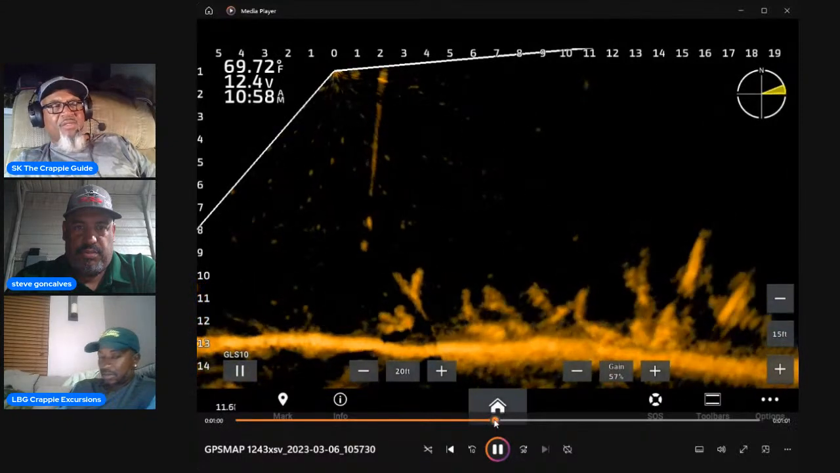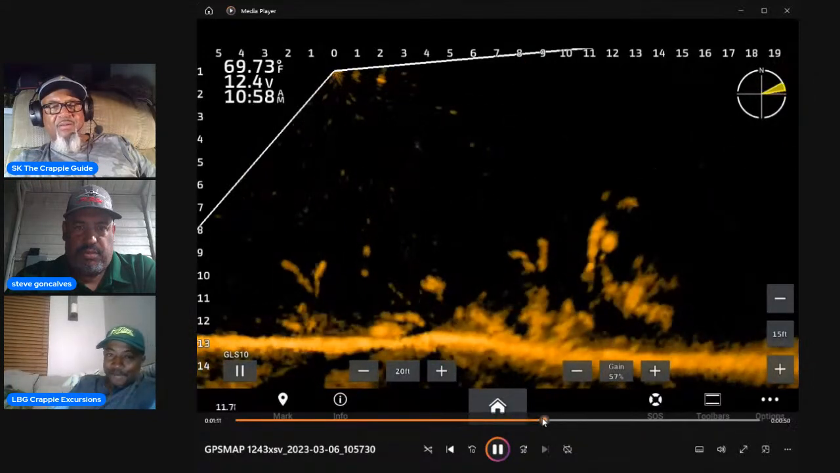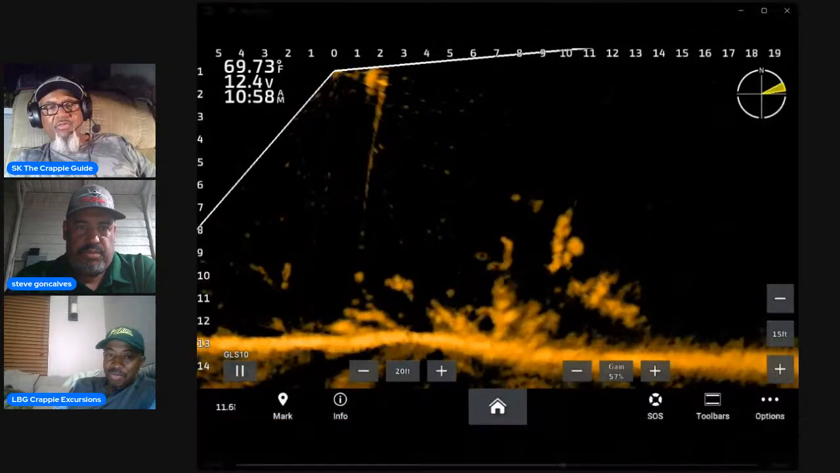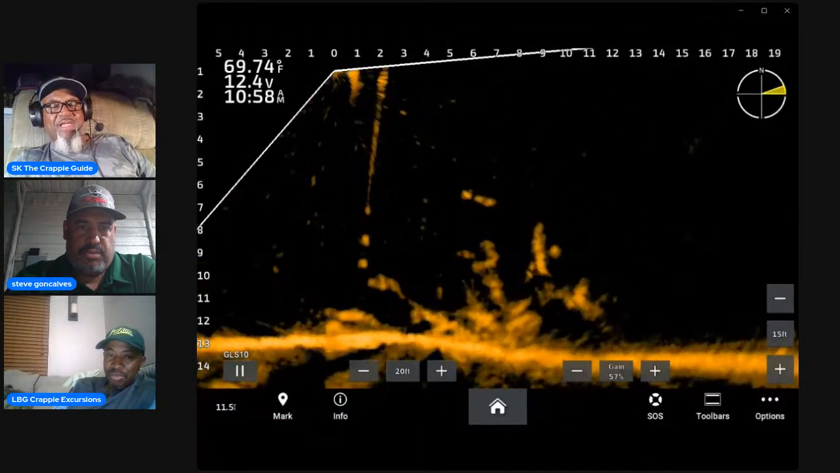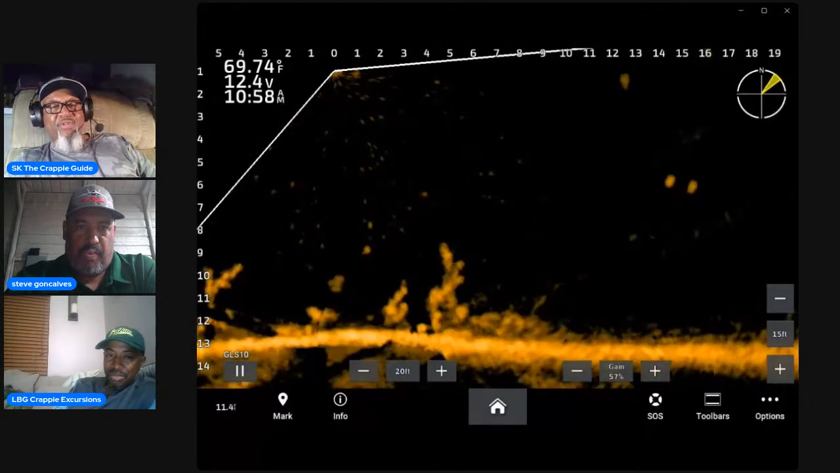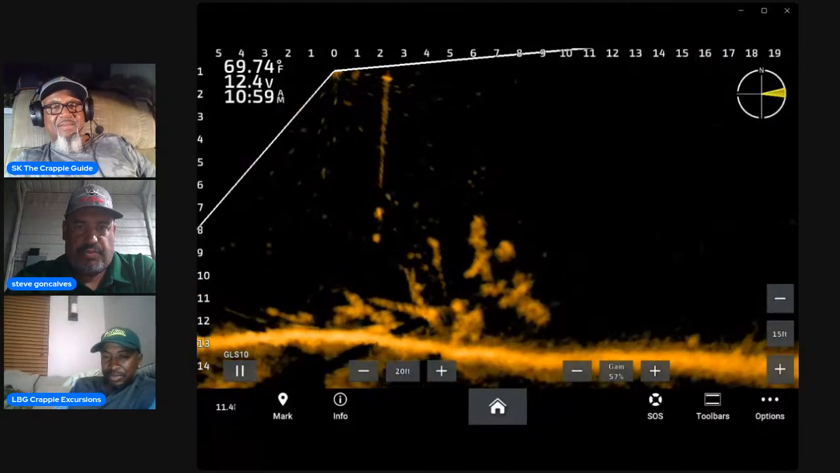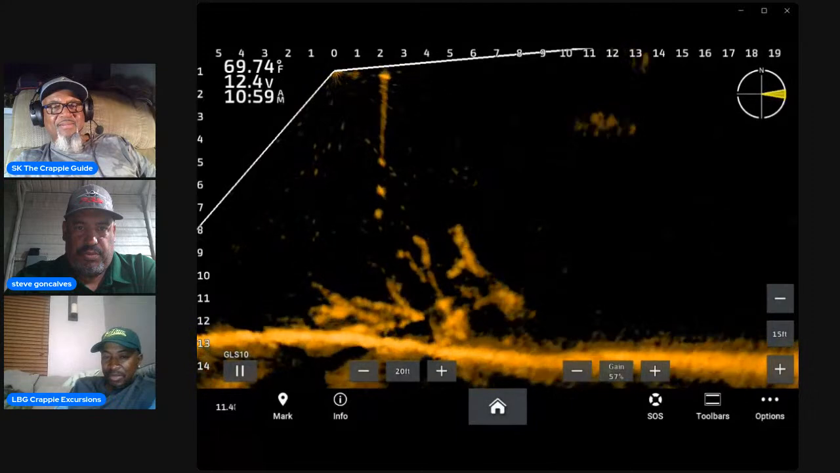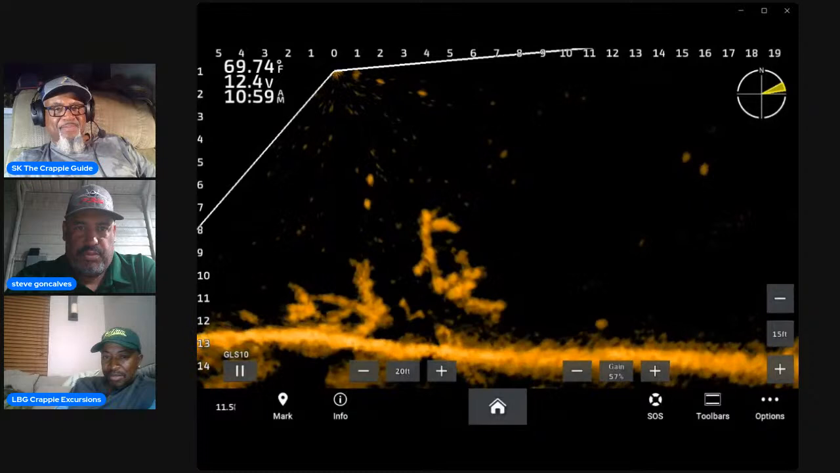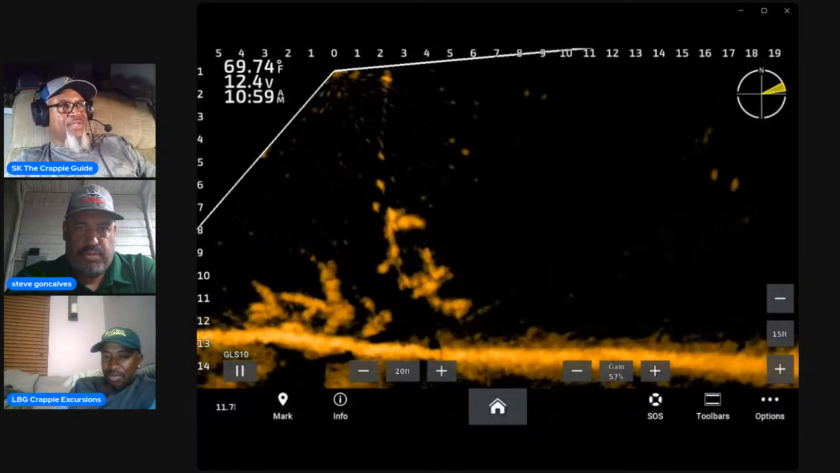I want you guys to pay attention to how this fish reacts, and then tell me what you think about it. You should be able to see him already. You see a bright dot over there. Don't look at where my jig is. Look ahead. You'll see that bright dot up about 9 foot deep. See that bright dot? He's at the top of that limb right now. But watch how this fish reacts to that jig.